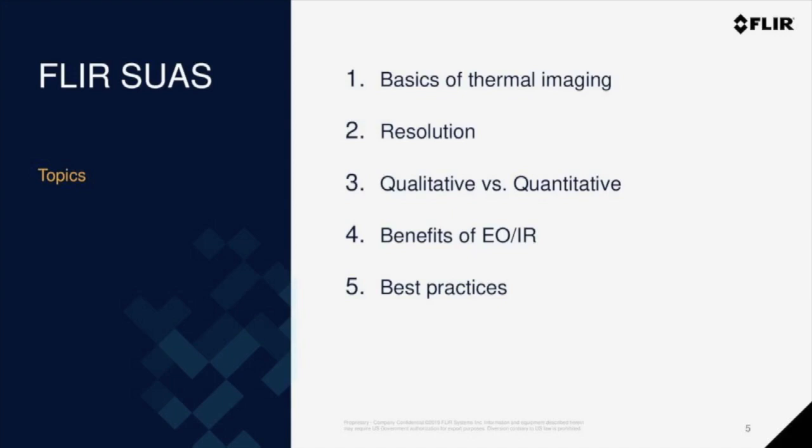For the purposes of this webinar, we're going to be discussing the capabilities and features of our long-wave infrared commercial drone payloads. Our SUAS business offers both plug-and-play integrated thermal camera payloads in partnership with DJI, as well as drone-agnostic payloads for people who are flying anything other than DJI.